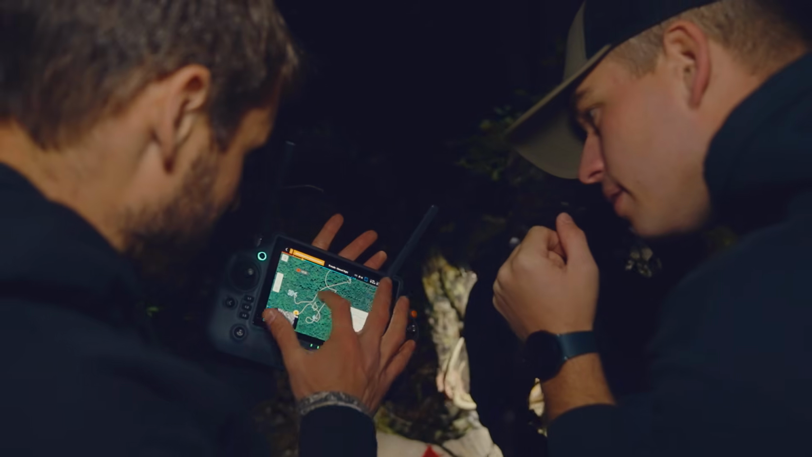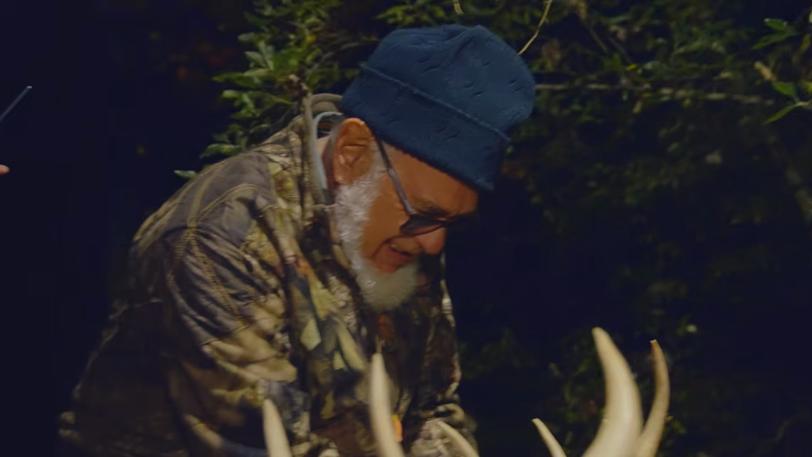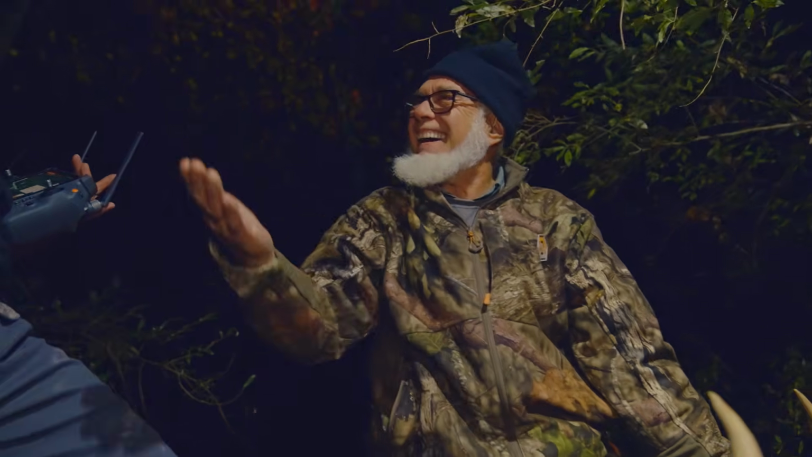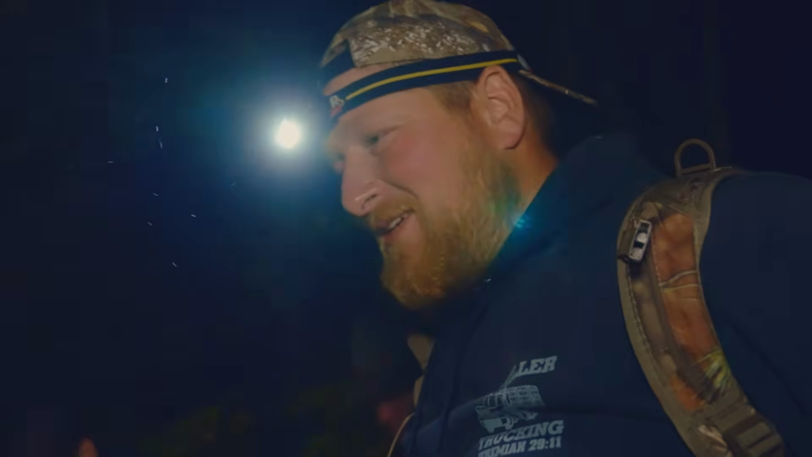Okay. And I went down here and looked, and then I came back up here, and that's when I started losing reception. How many points you got there? Count them up. Well, I got 15 without that one. Nice. Woo! Let's go! Yeah. Skip! Skip! Yes. This buck has been giving us the slip.